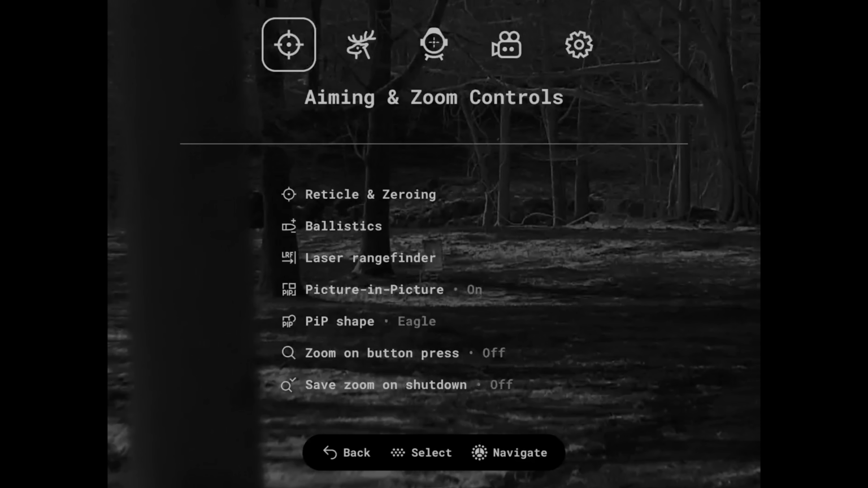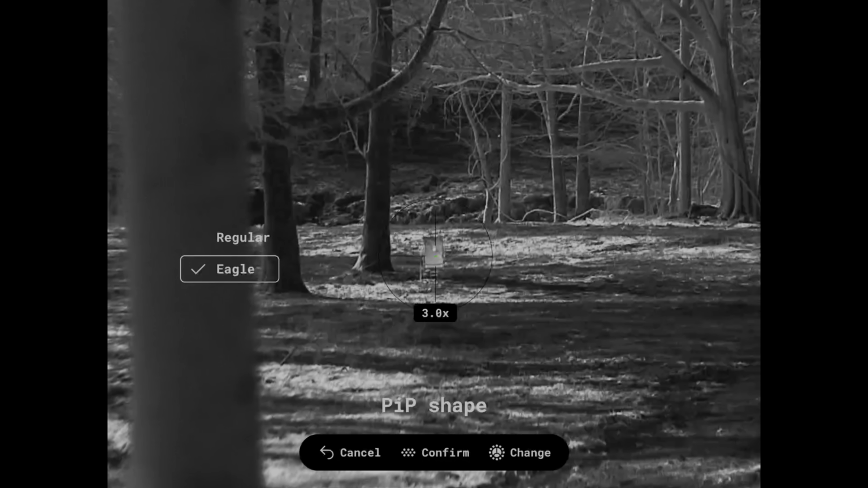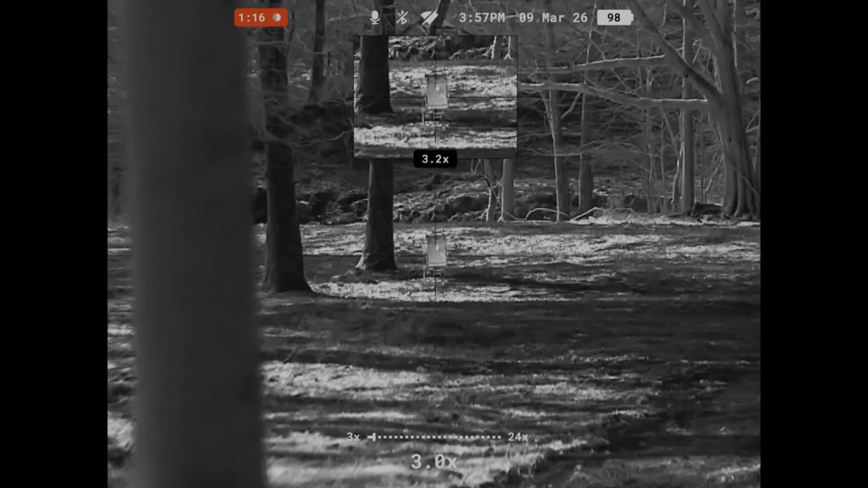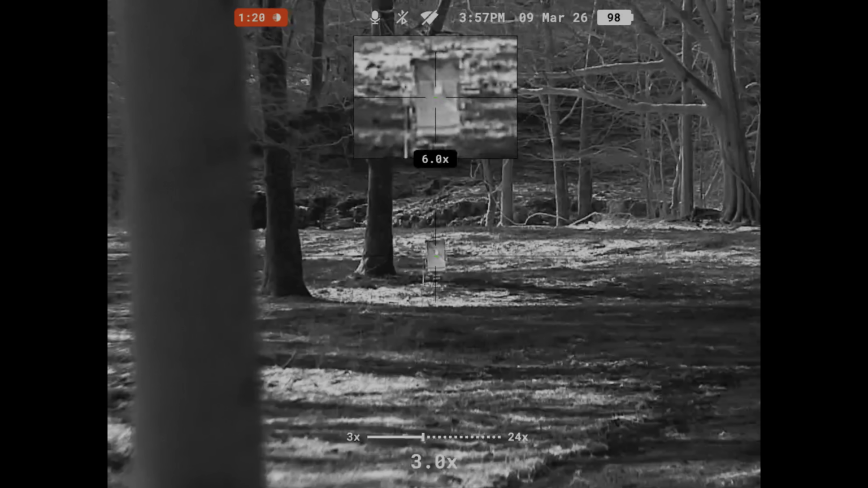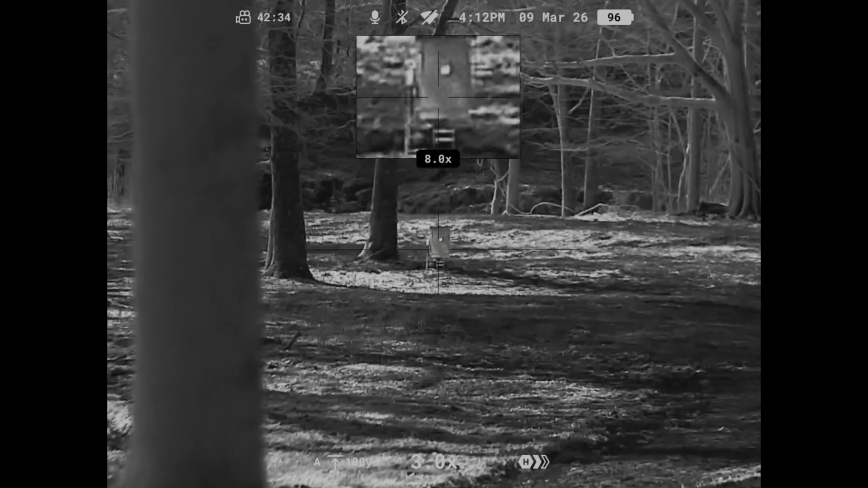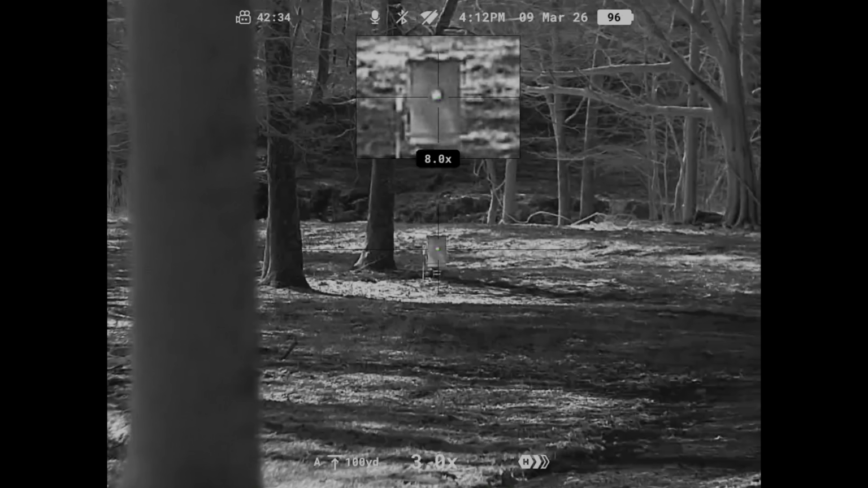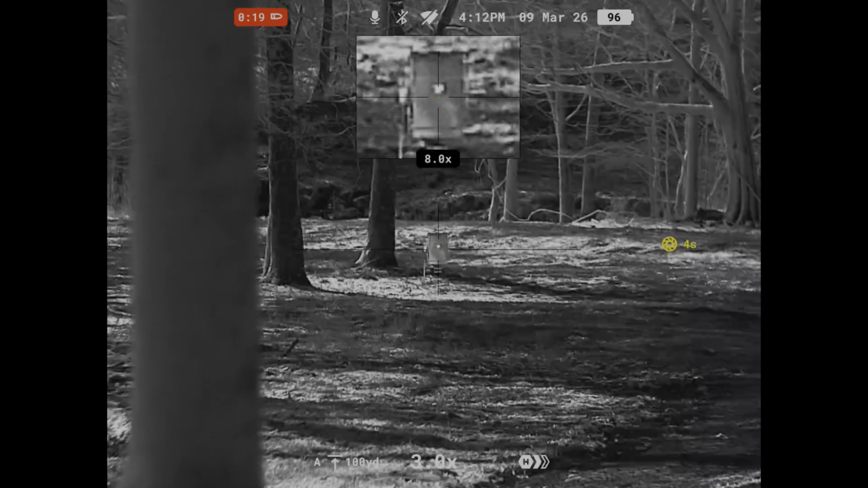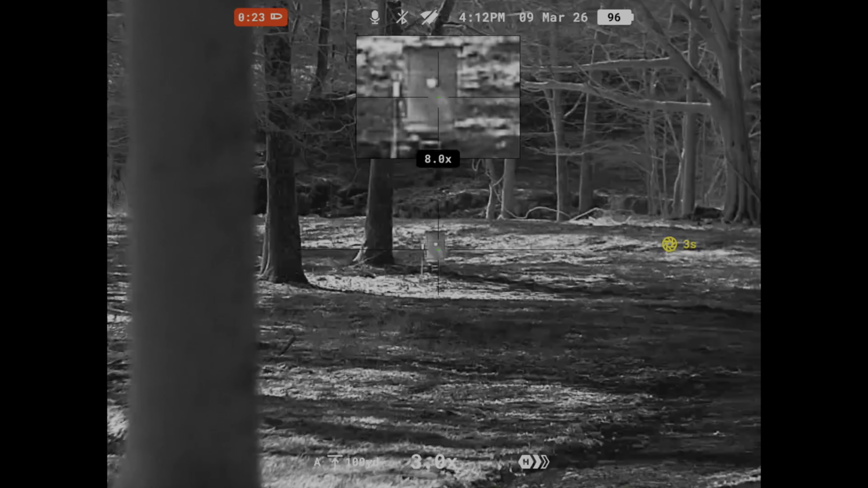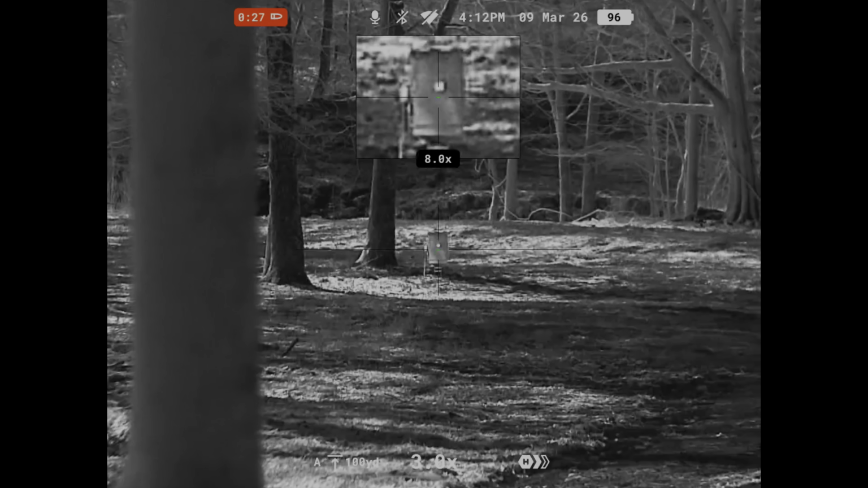Now I'm going to go in here and I'm going to go back down to the regular, which puts it up top. Now we've got our regular picture-in-picture. I typically leave mine on about 8 or so. 6mm ARC, and I'm testing the recoil activation. And it worked. I'm really glad Pulsar implemented this feature into this scope. It's a huge benefit for a lot of people.